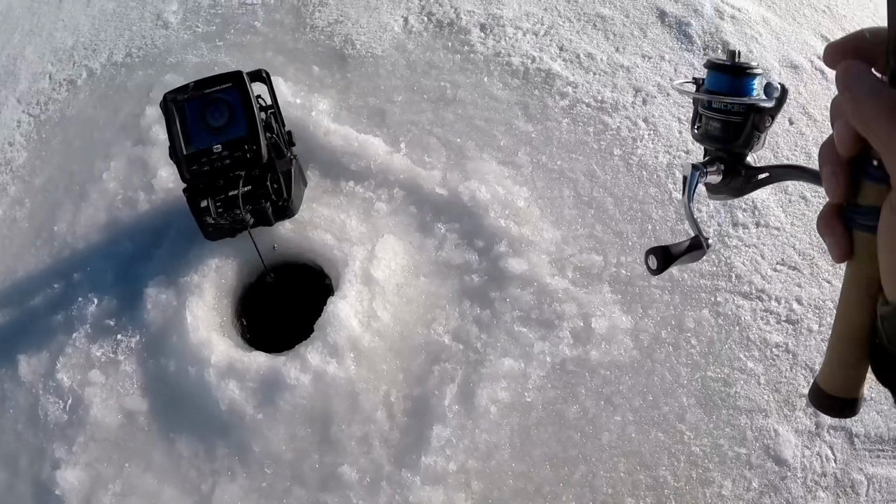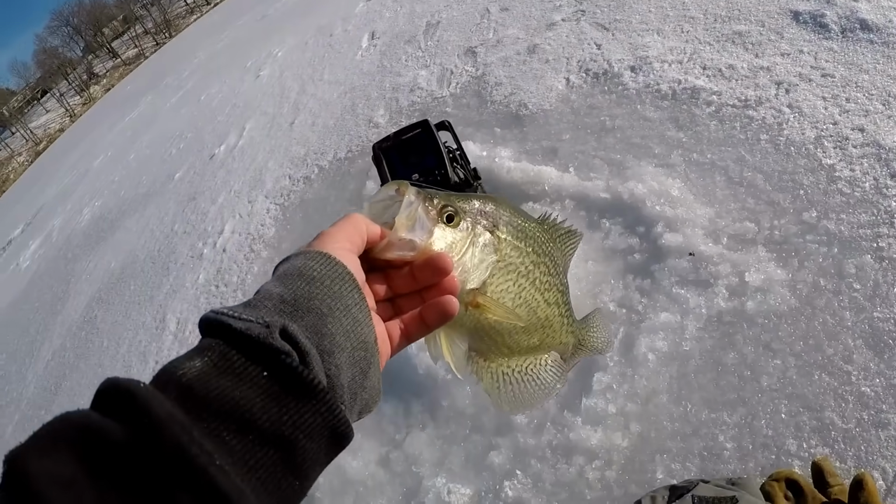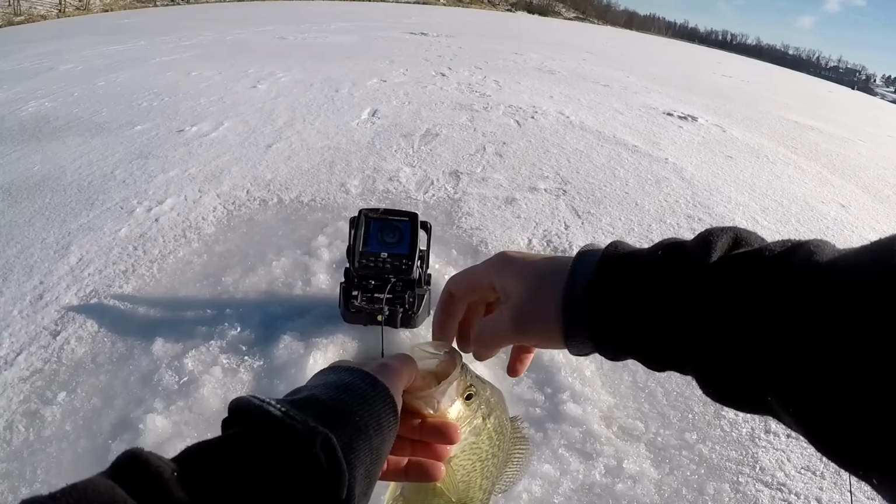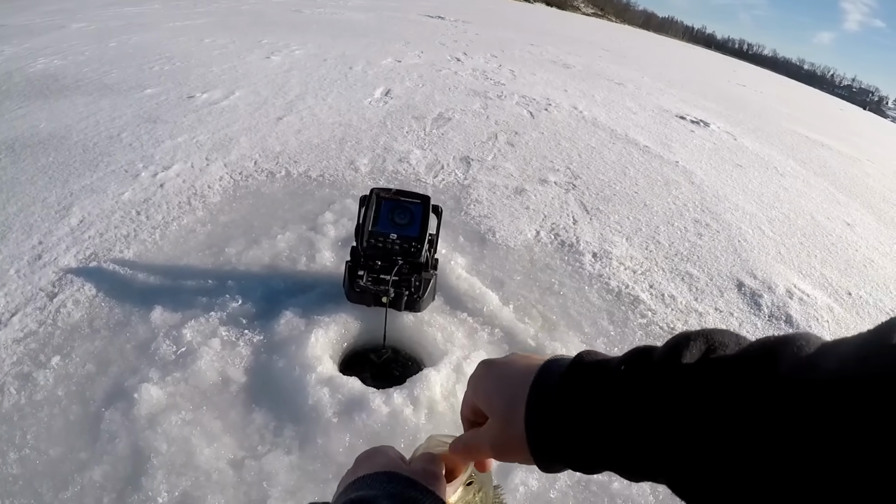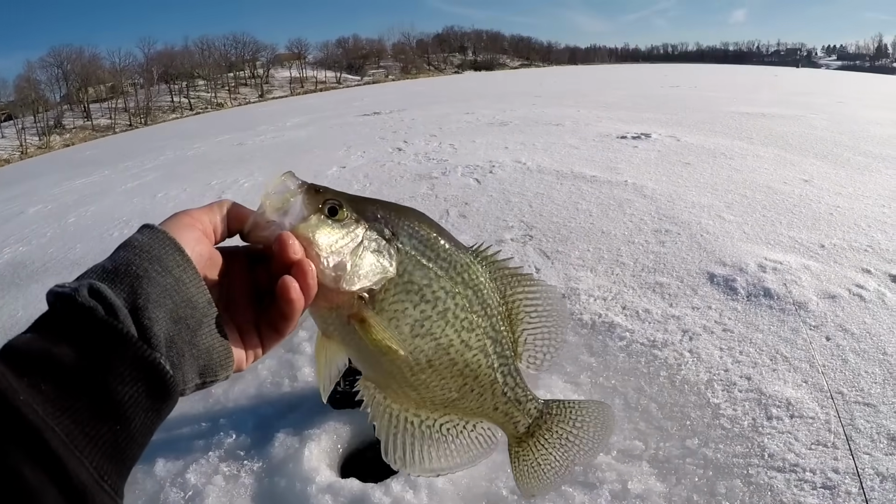When I say bigger, I'm not saying, oh yeah, you guys, this is the biggest one today so far. Look at that one. Look at that guy. Ho ho! Woo-hoo. There's a beast. That's a beast. That's probably close to 13 inches.